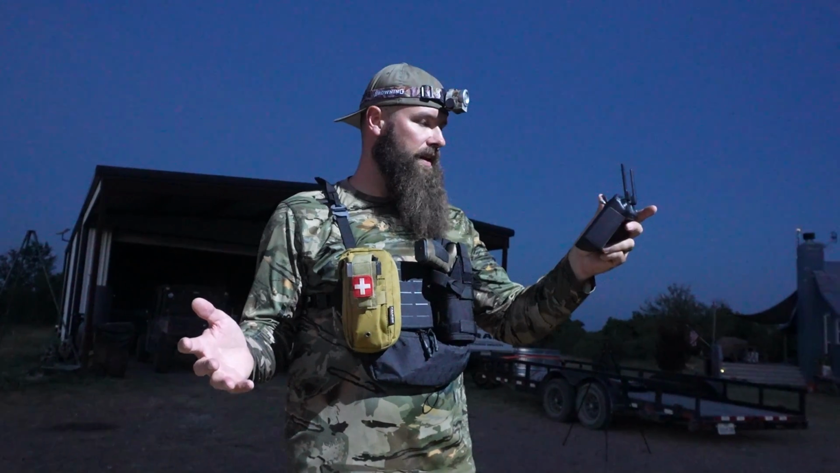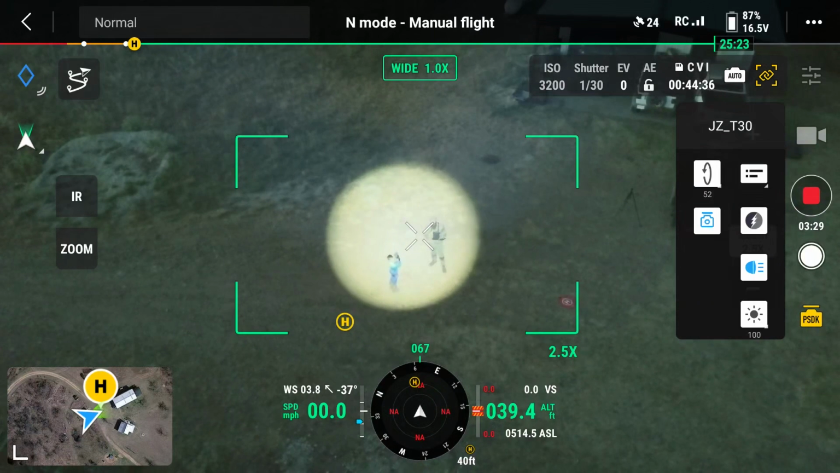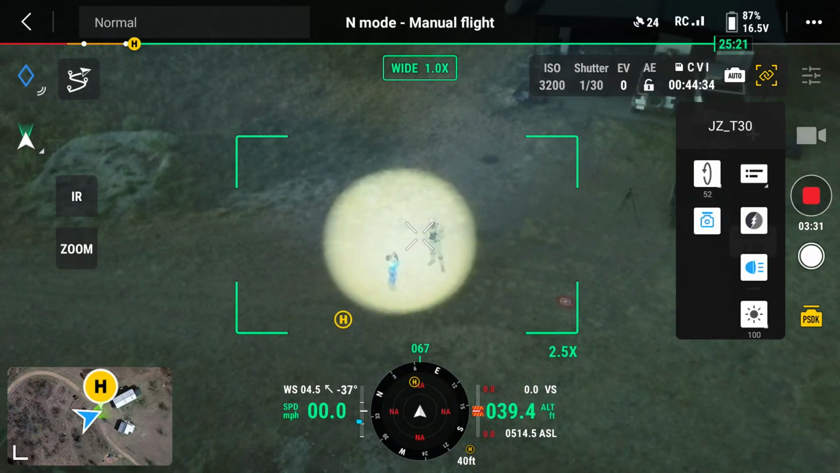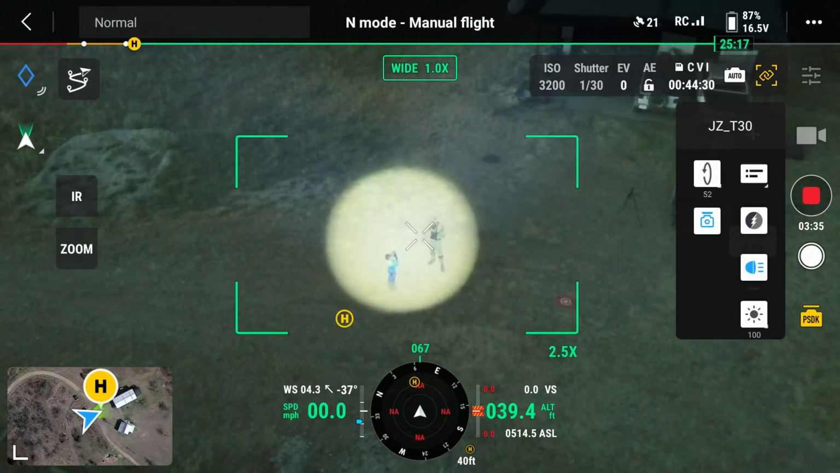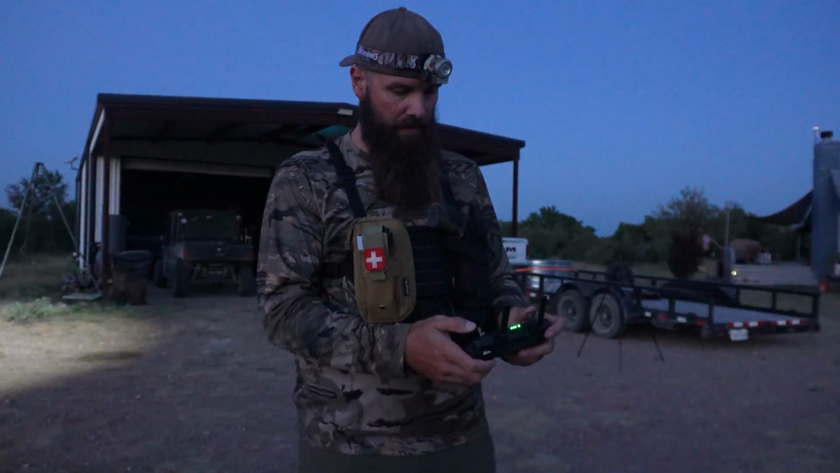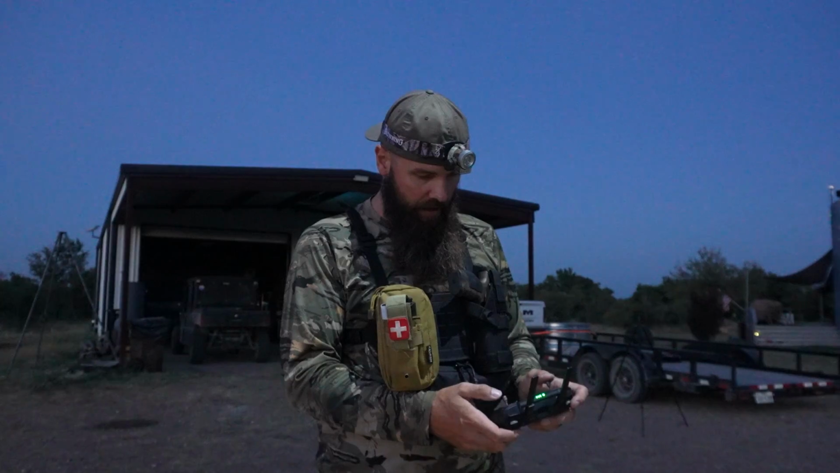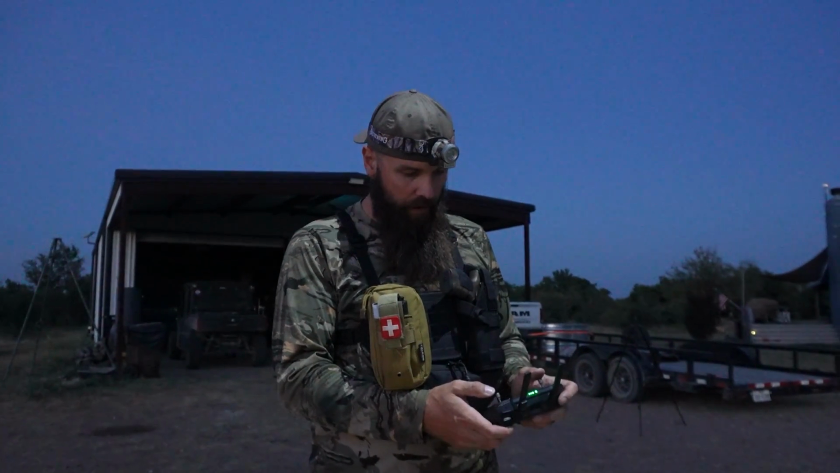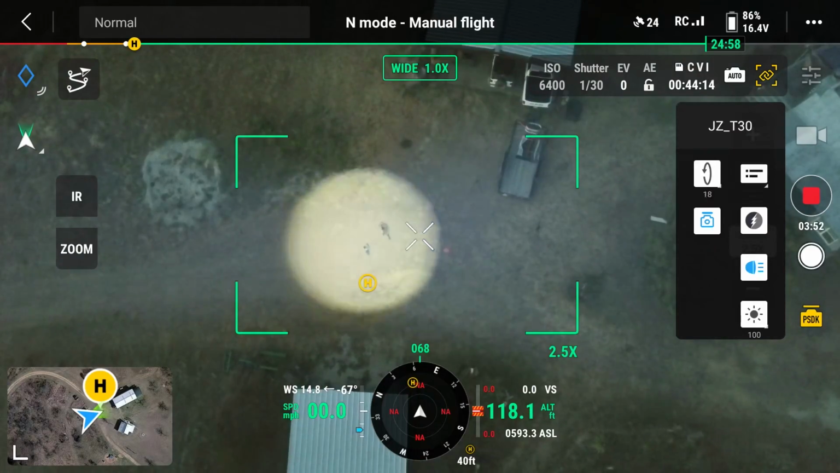In this case I'm flying at about 40 feet up in the air, probably about 10 to 20 feet away from me horizontally. But this spotlight, even if I go up to now 100 and almost 120 feet, is still pretty bright.